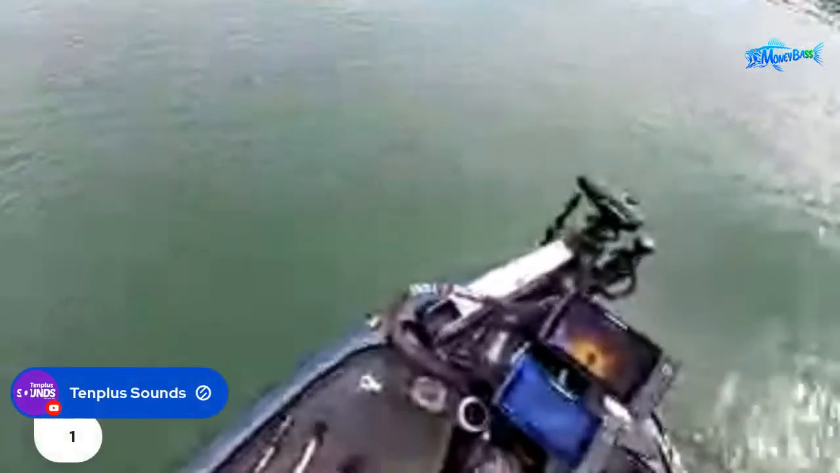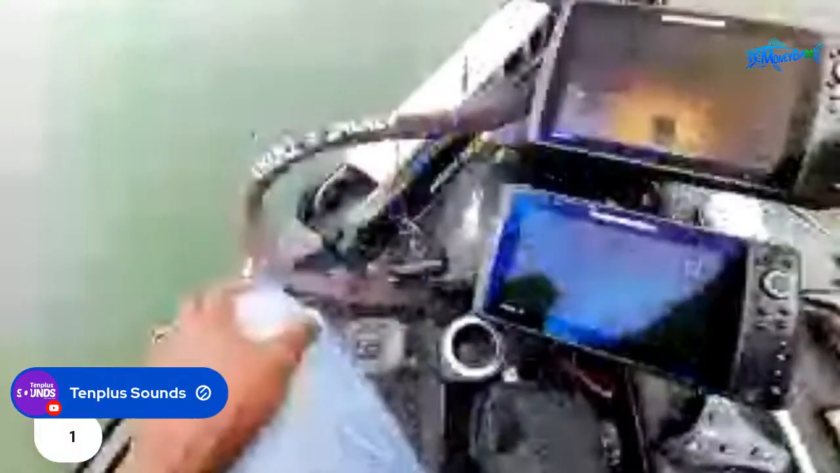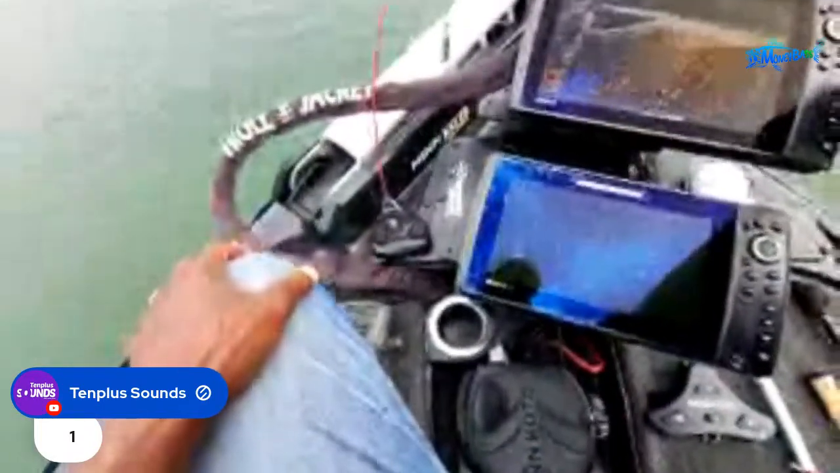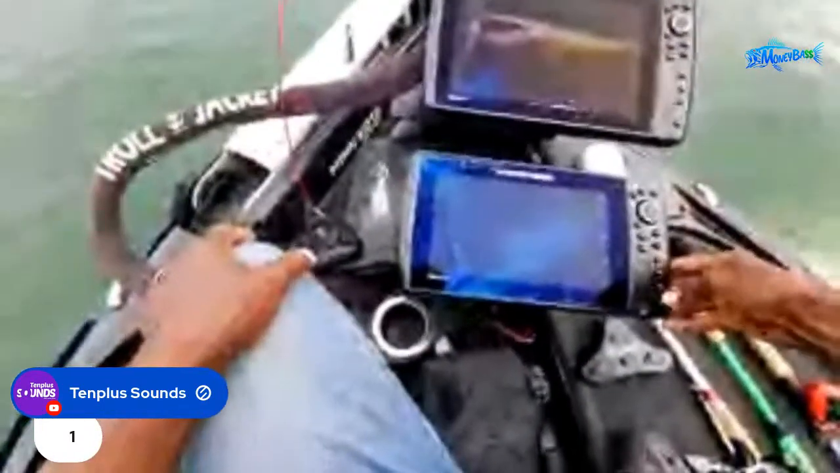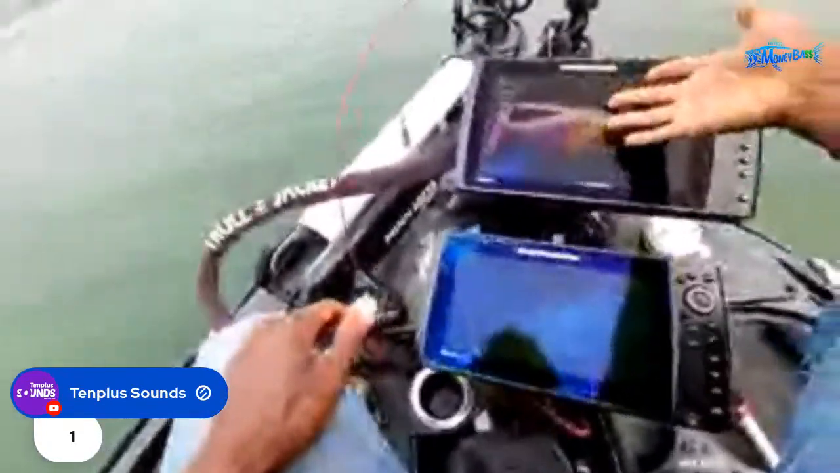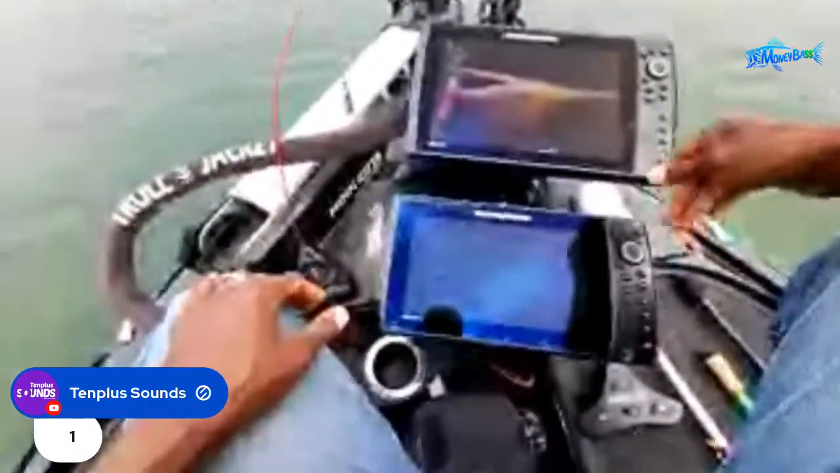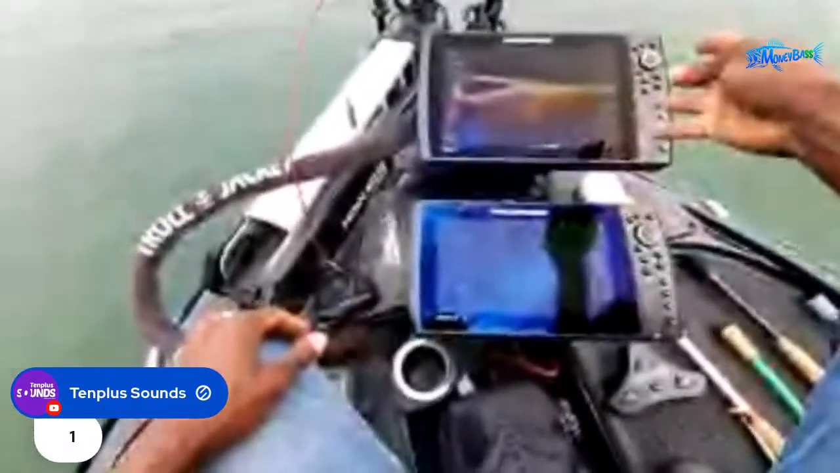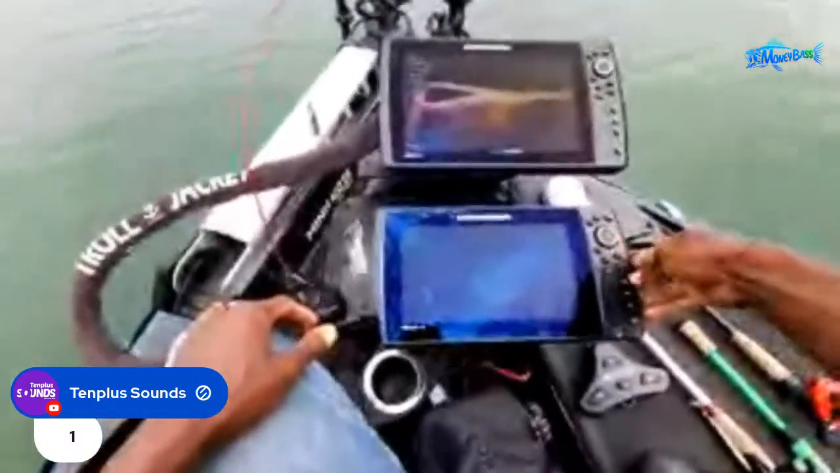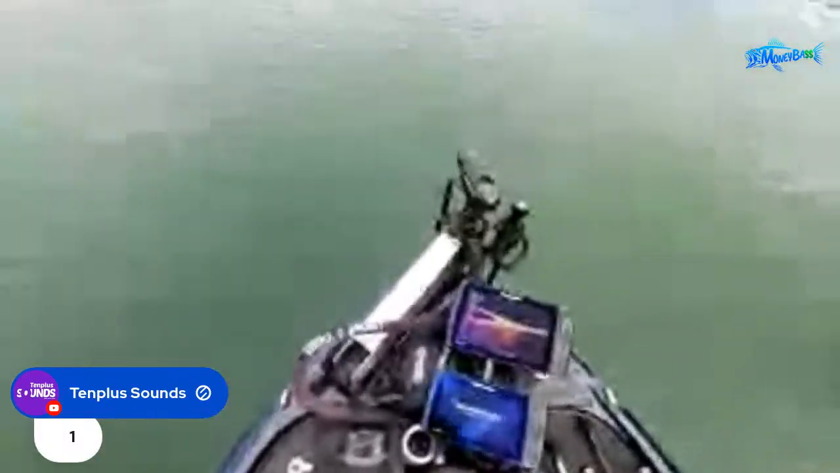So let's see who we have checking in. We have 10 plus sounds checking in. What's going on, man? I am just out here getting everything set up so that we can run through a few things. So I have my live imaging running. Let me get my mapping set up on this other unit. And all we're going to do, guys, is use this live imaging that everybody's so familiar with. We're going to locate fish, throw out a few baits to those fish, and I'll let you guys see the fish that I'm targeting, the cover that they're on, and also how they react to those baits. So let's go ahead and get started, guys.